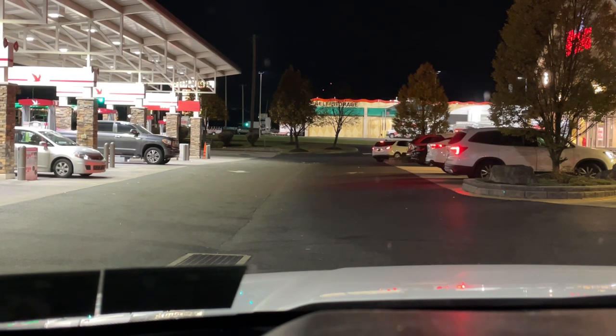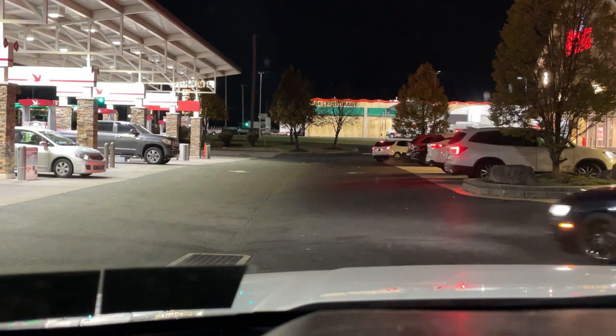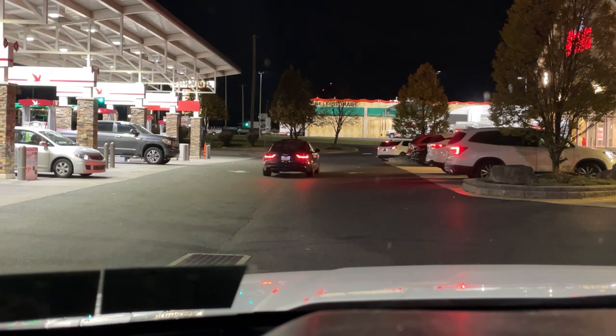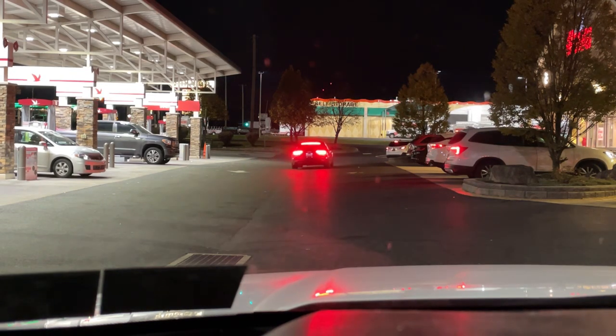Yeah, cheddar cheese in Sam's Club. Yeah, they have the nacho cheese. They have a couple cans of cheese there. You'd have to see which one tastes best on a hot dog.